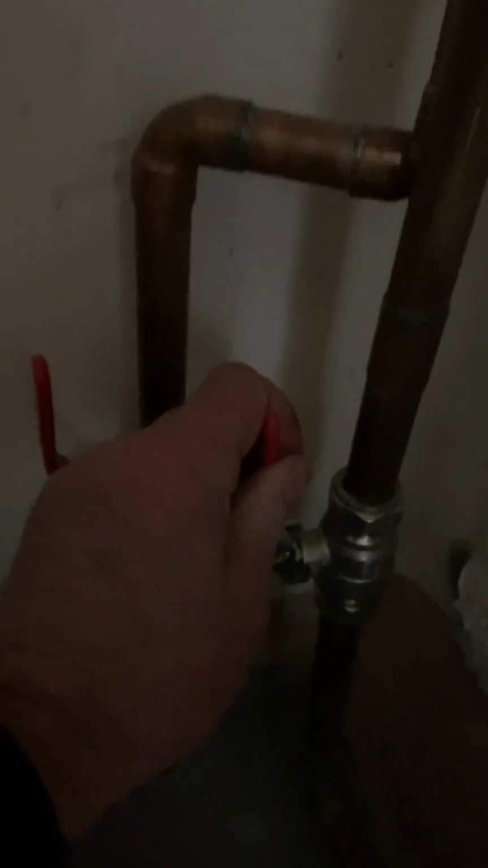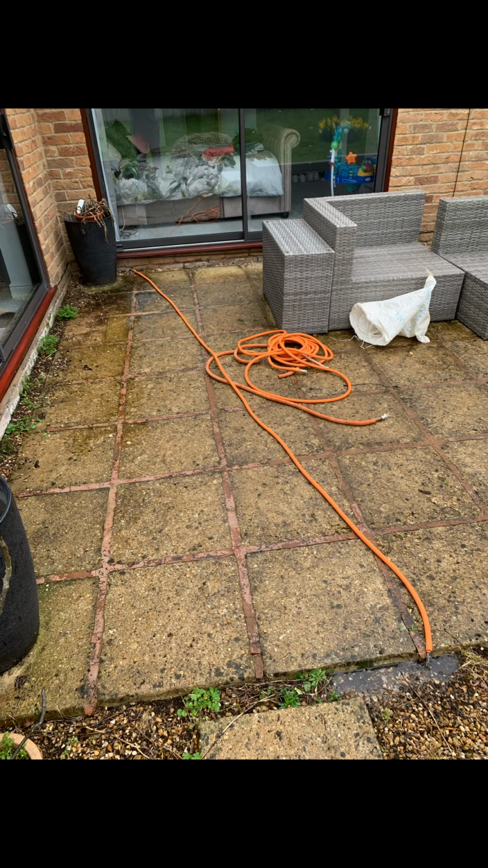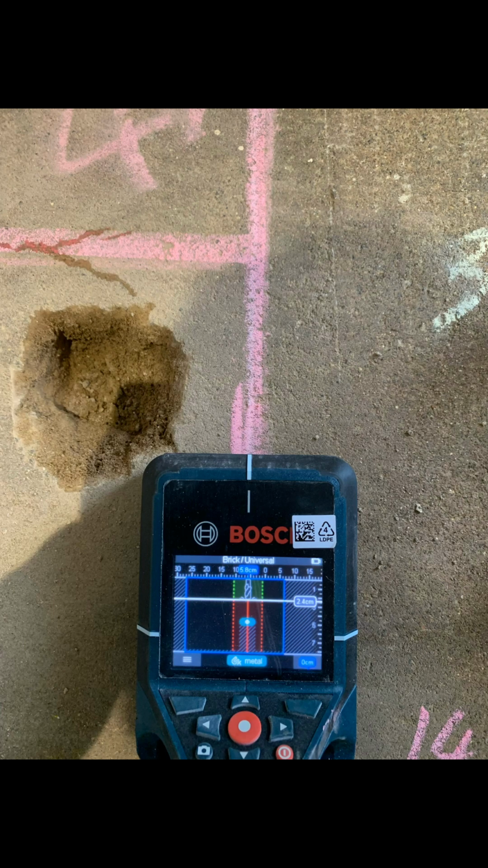Isolated the heating circuit. Luckily, previous plumber had put isolation valves in for us. So we shut them off. Drain the heating down completely. Check the floor for the pipework depth. And we eventually came across the leak. You can see there, slow drip.